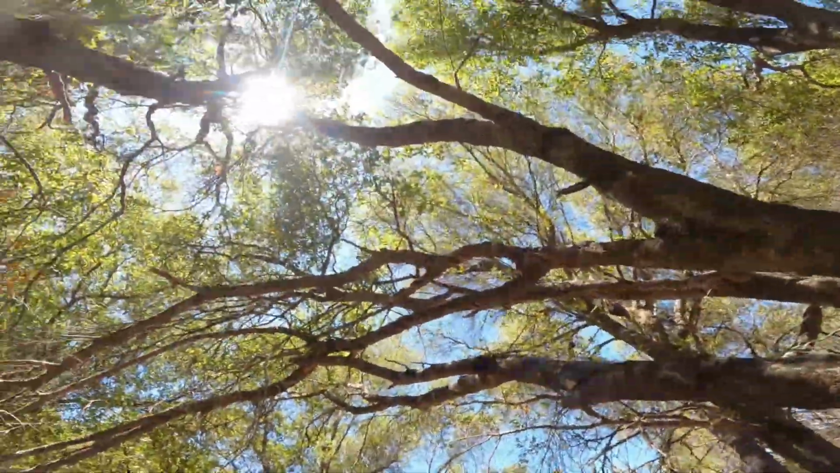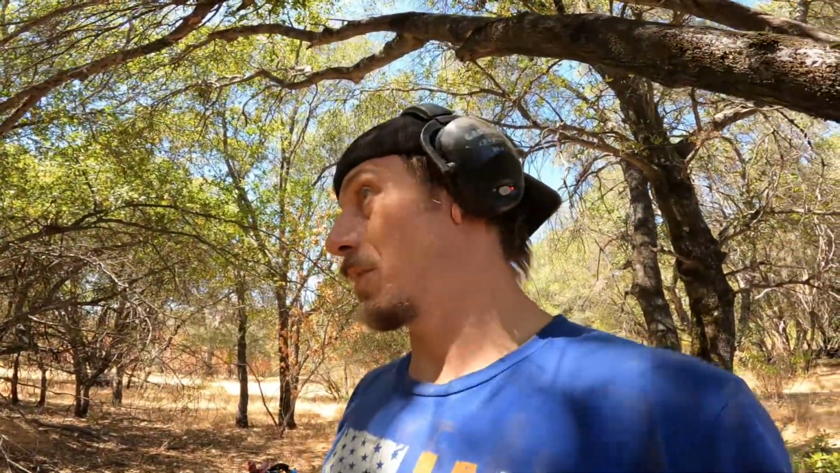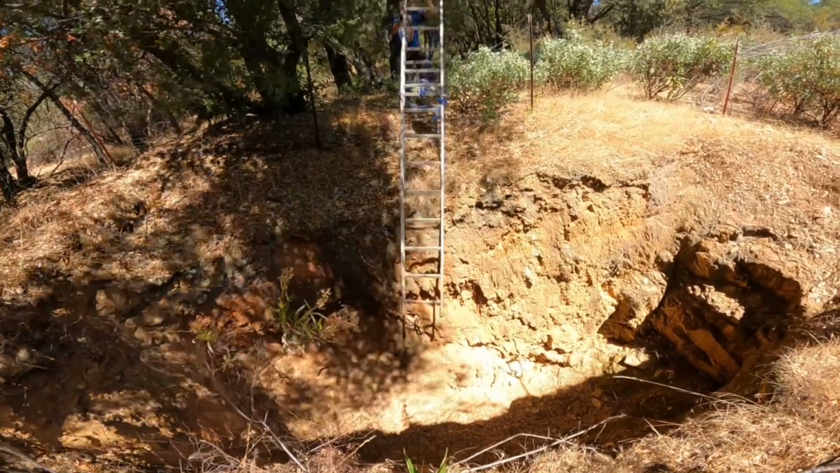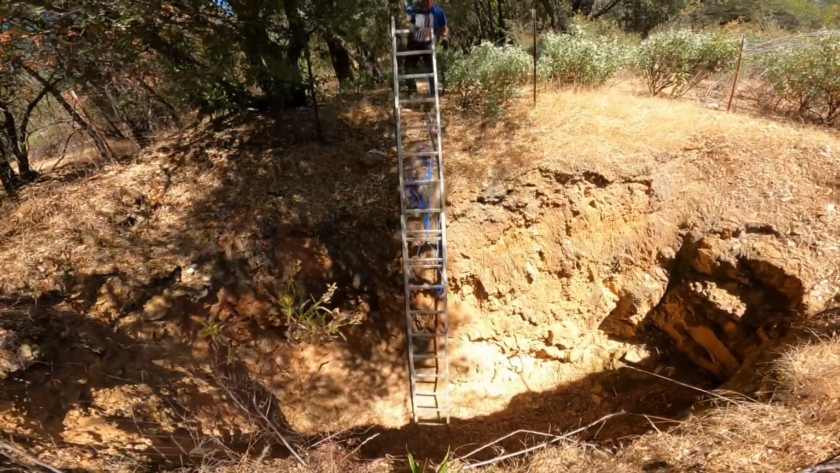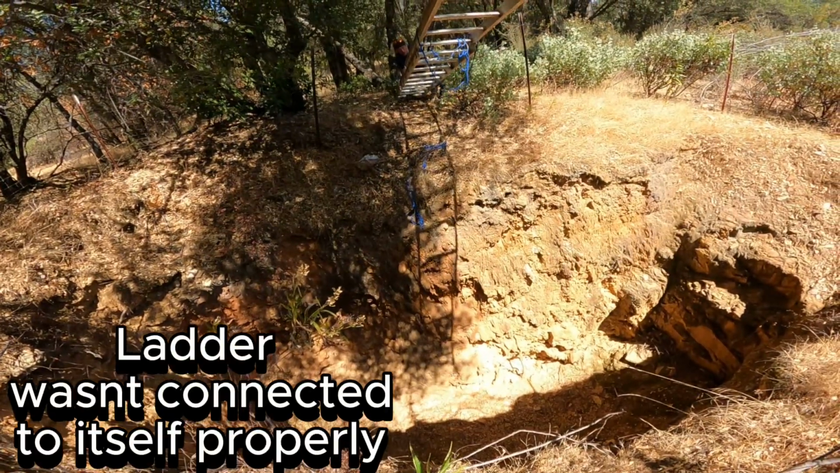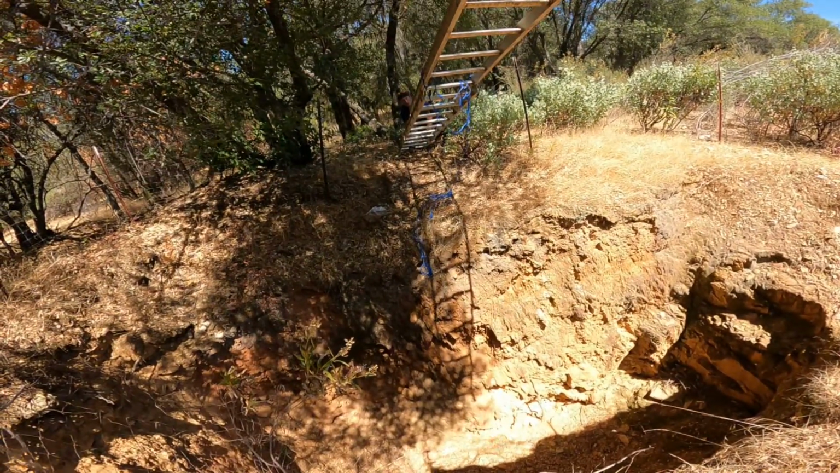And once again, we got trees above us. And what does that mean on a satellite? You get trees above you. You wouldn't see this on a satellite because you can't see it unless you use LiDAR. Whoa.